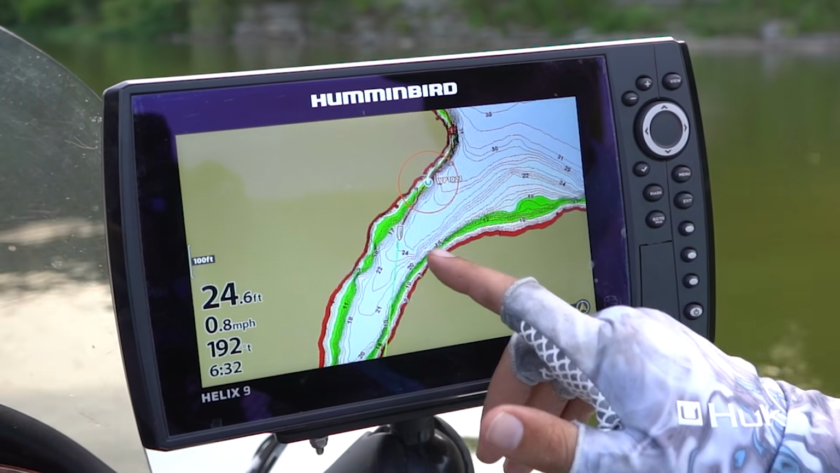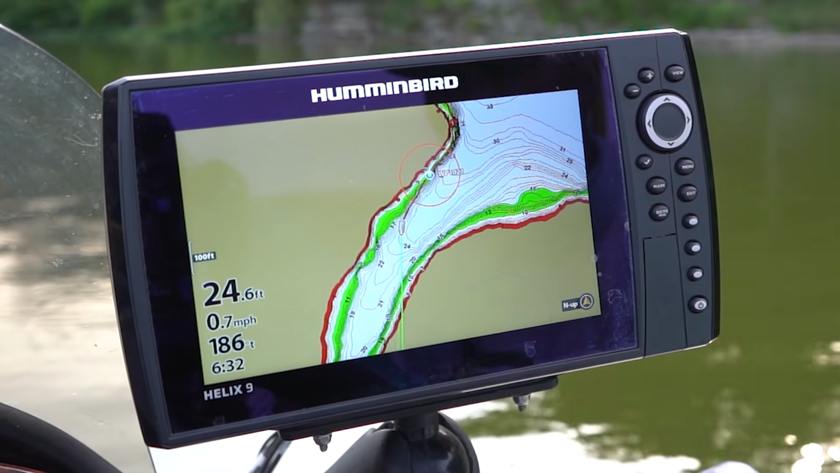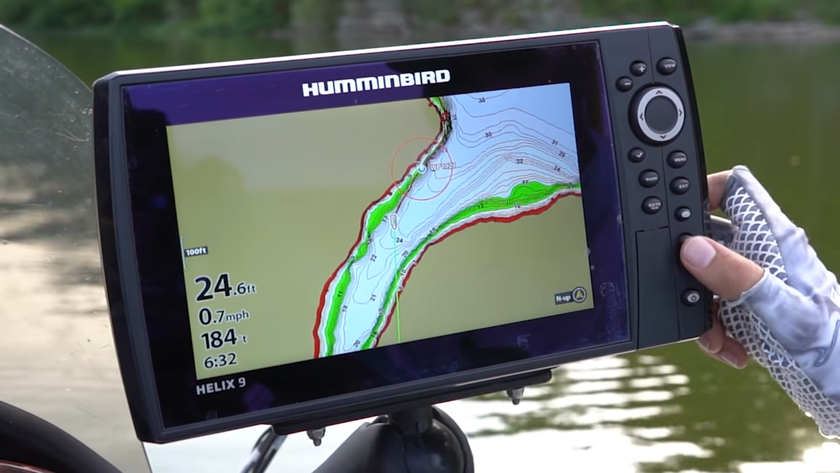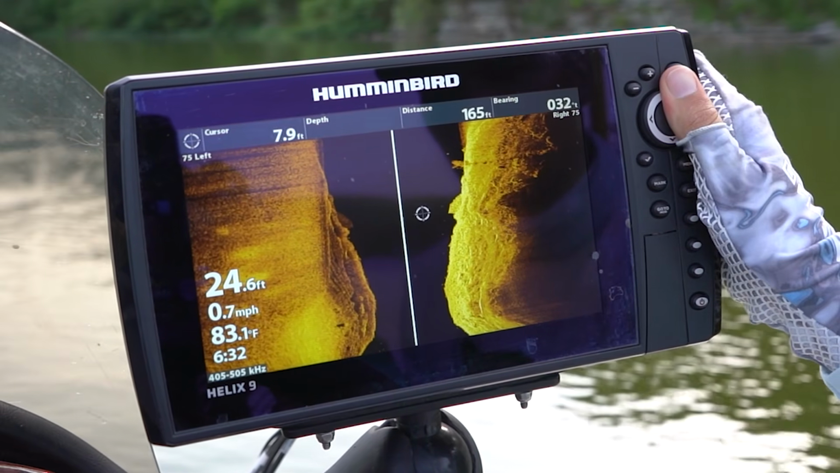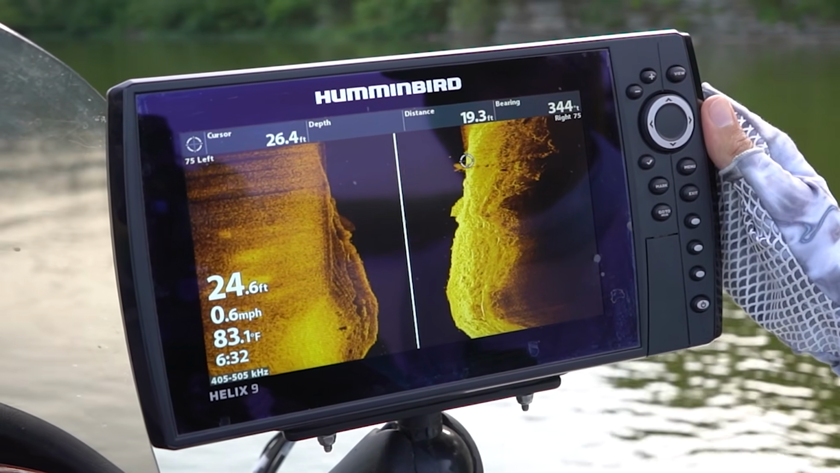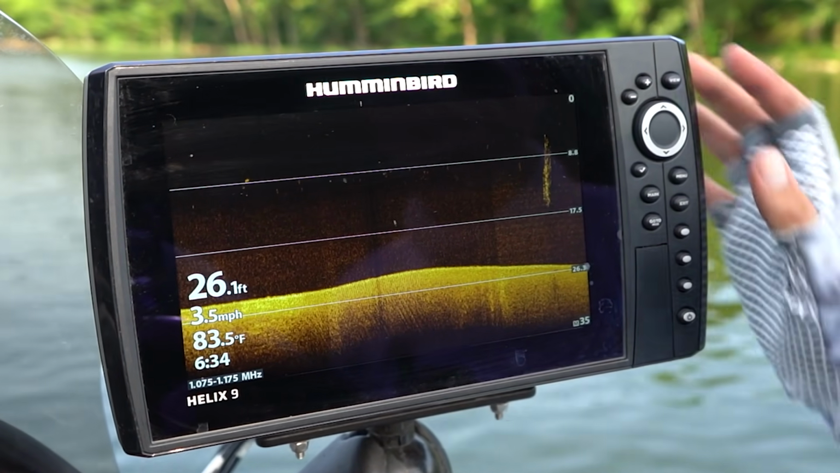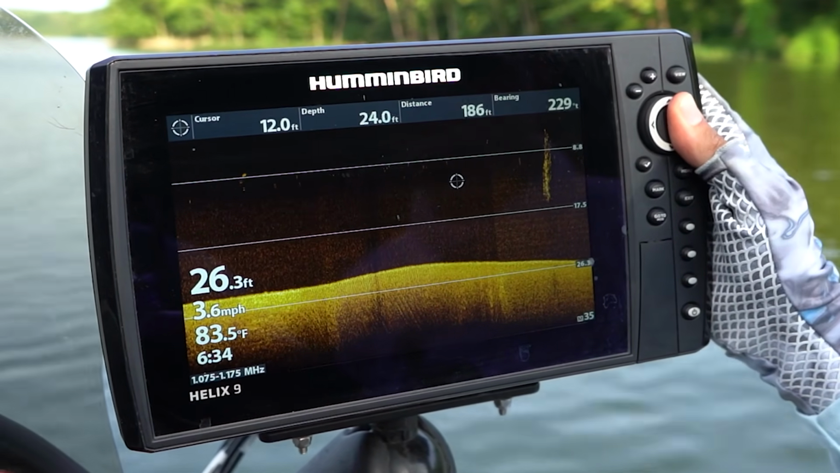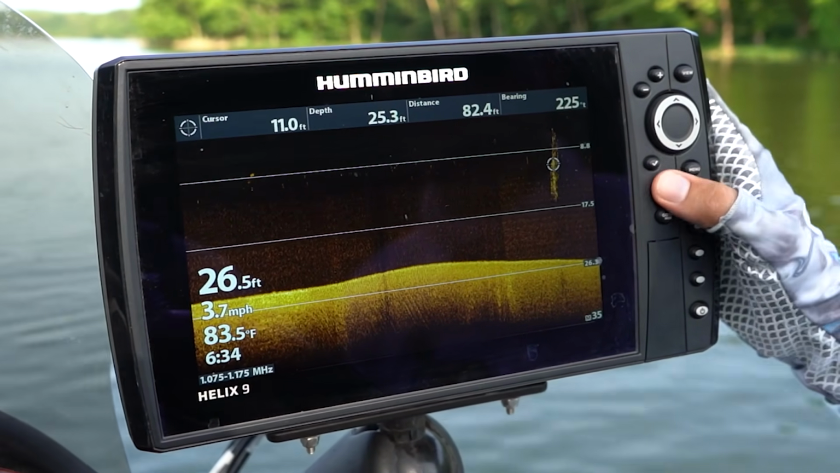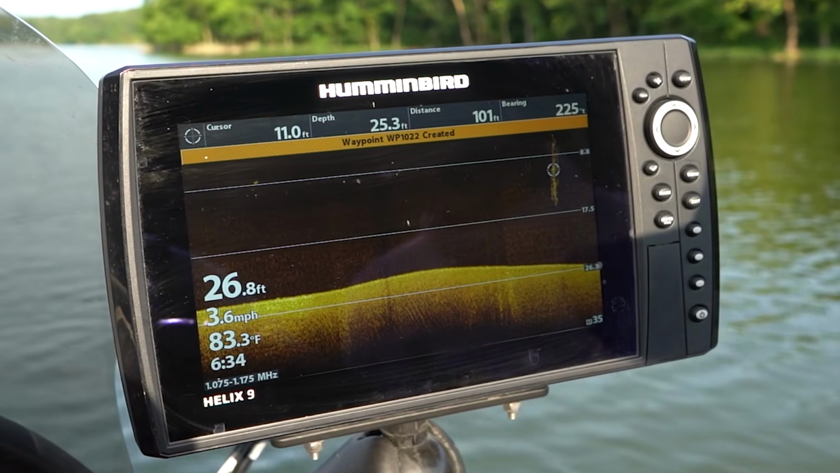If I wanted to go back to that spot, I could just drive back over and fish that exact area right there. No need to worry about remembering exactly where that spot was on your down imaging. Instead, you can just cursor over, drop your waypoint, and you're good to go. In addition to side imaging, you can also stop the screen on your down imaging or 2D sonar, cursor over to the school of baitfish, hit mark, waypoint. You'll also create a waypoint there on your down imaging view.